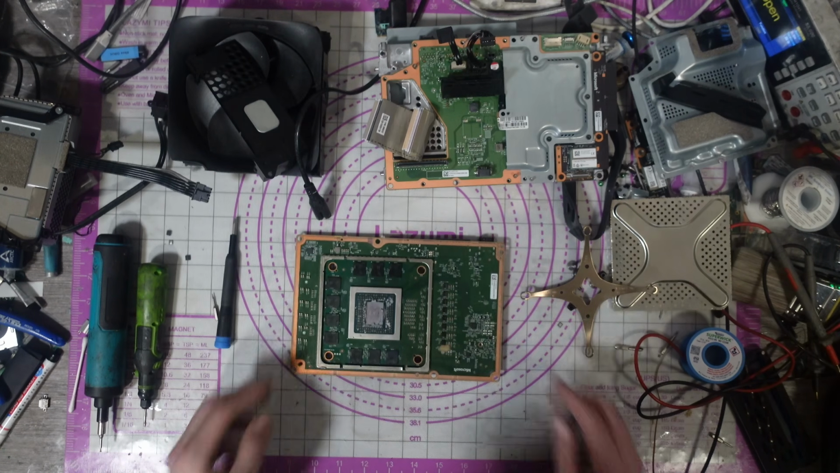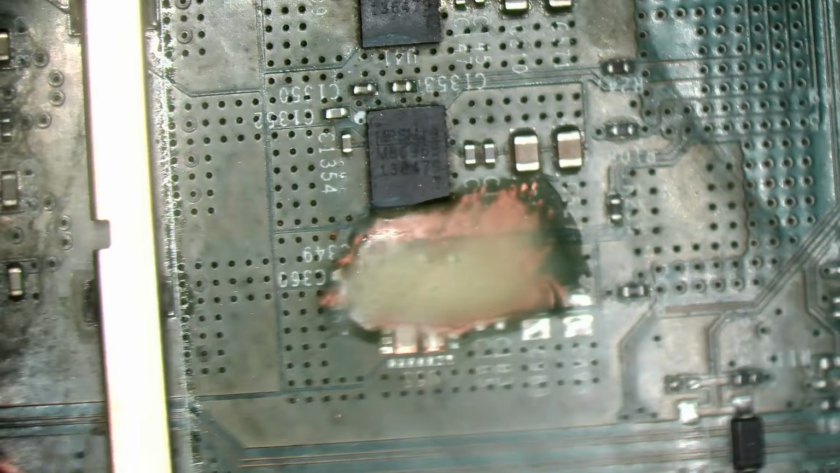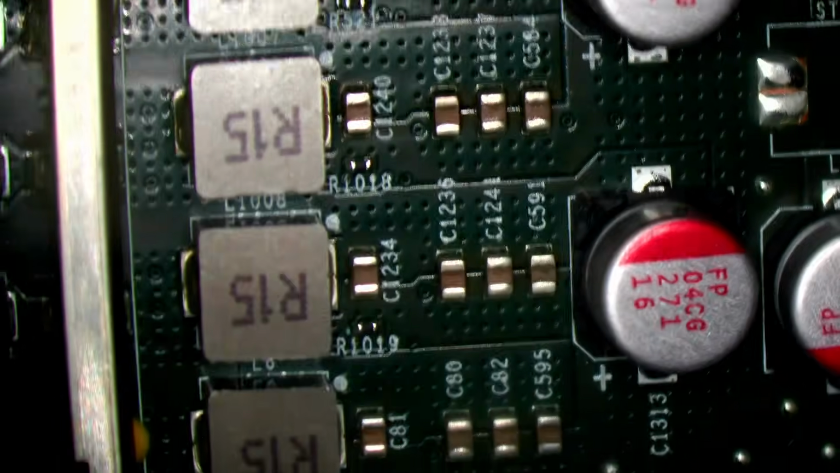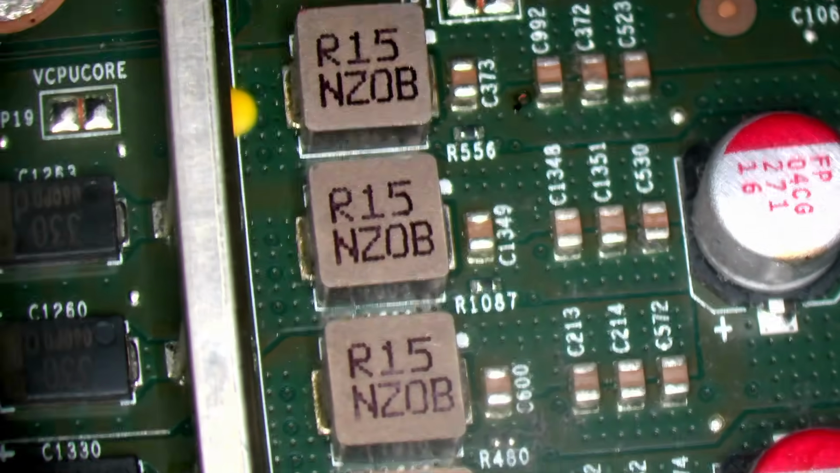Okay, so I'm just going to have a look on the PCB under the microscope. So here's where we did the original work, for those of you that watched the original video. Let's just have a quick look. I don't see anything. I'm looking for more burn marks first of all. Not seeing anything. I'm not going to see anything under there unless I remove that.